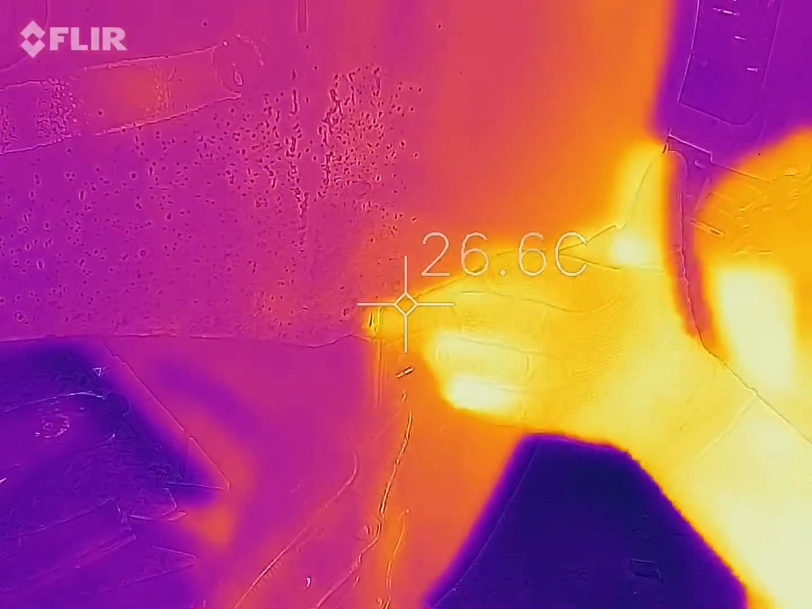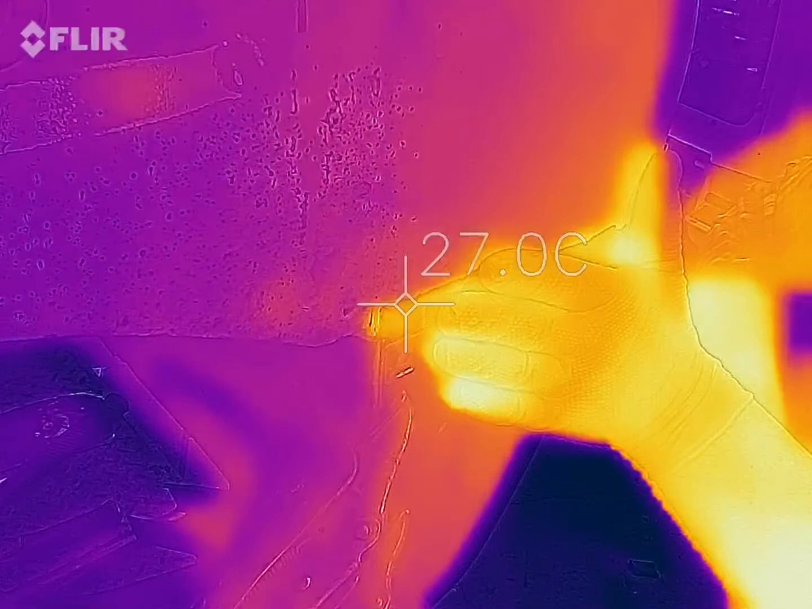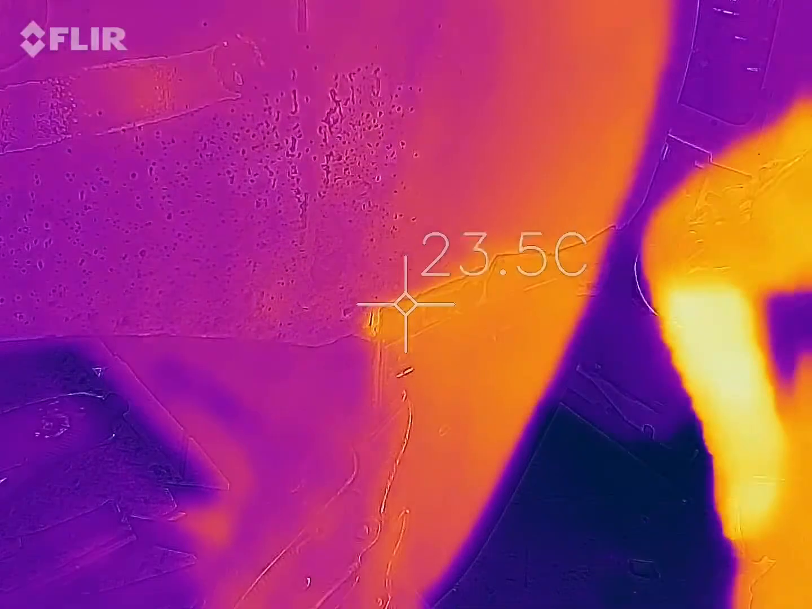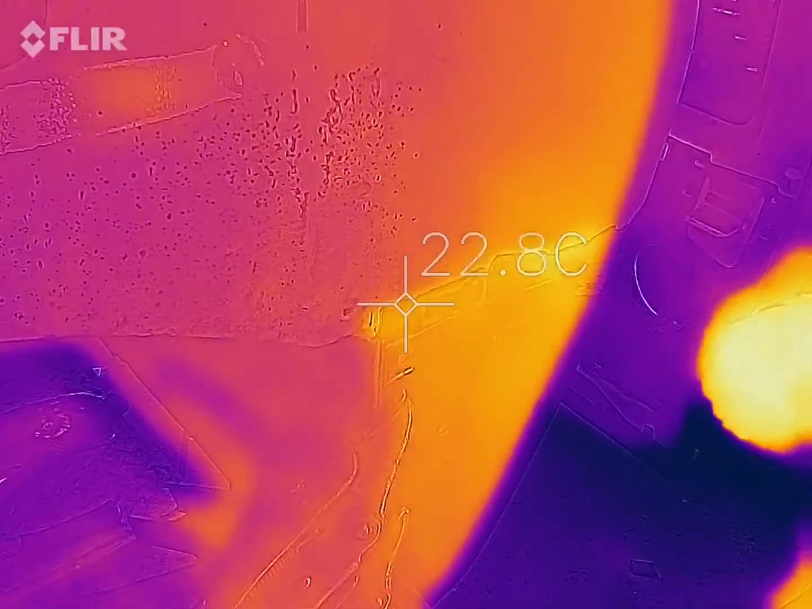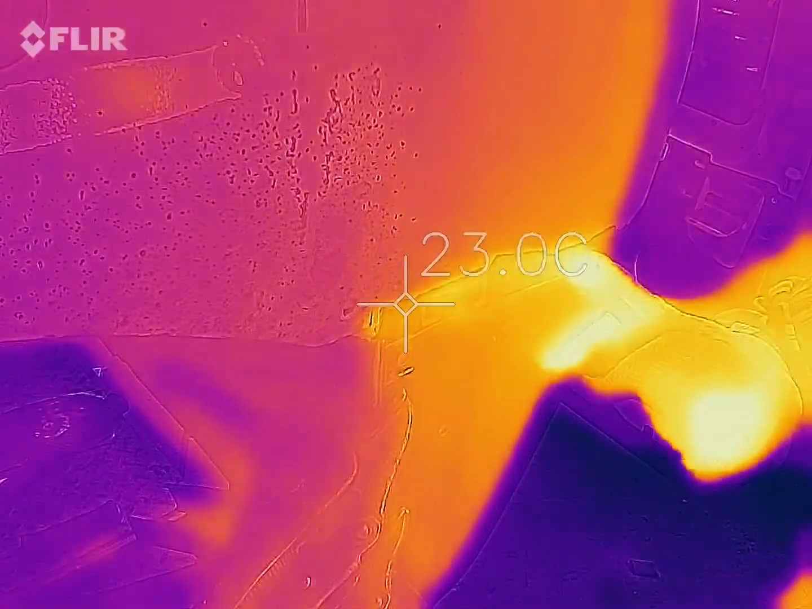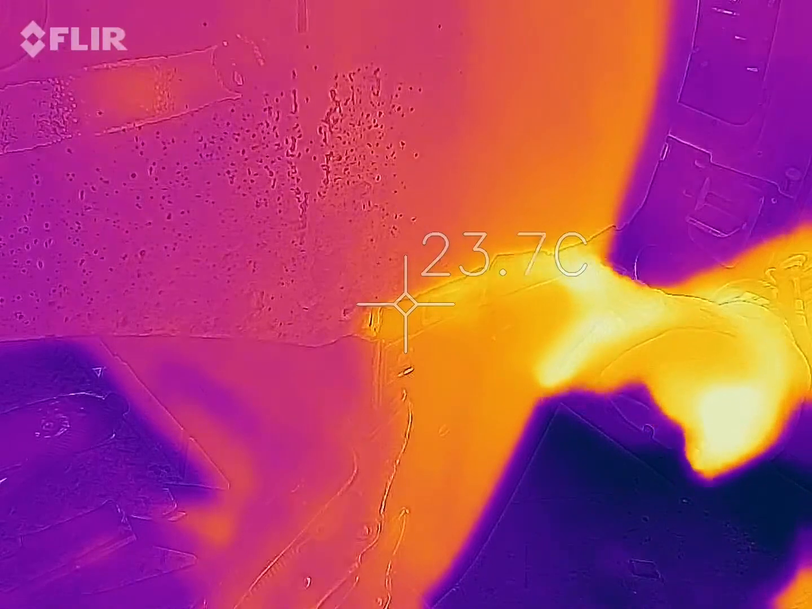Okay, let's try again. There's a little bit of heat transfer, but it dissipates quick. I'm going to weld this panel on and cool it as I go, and we're going to see what happens with the heat affected zone.